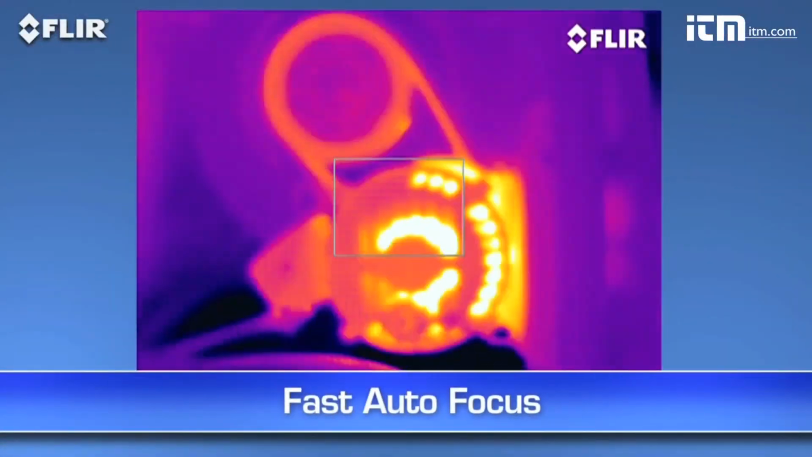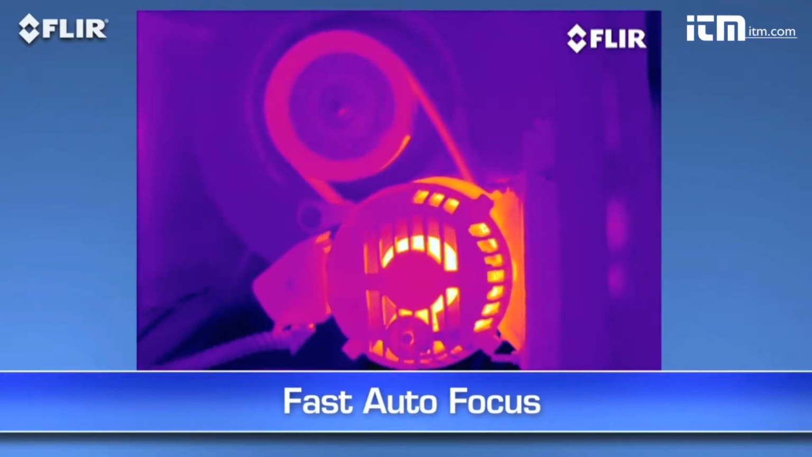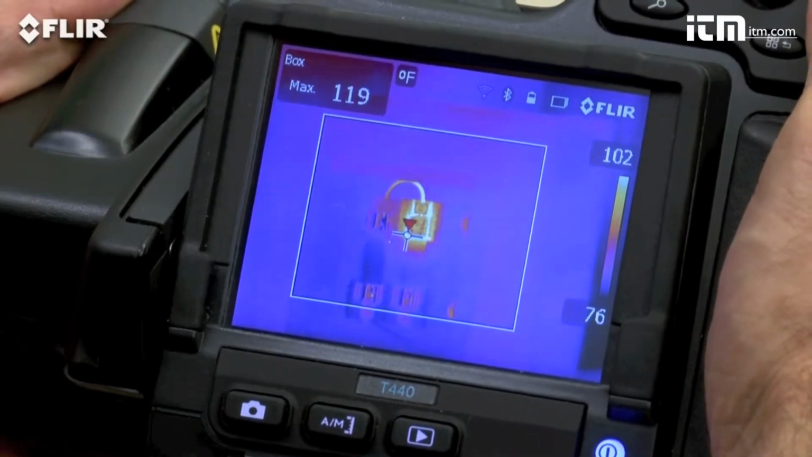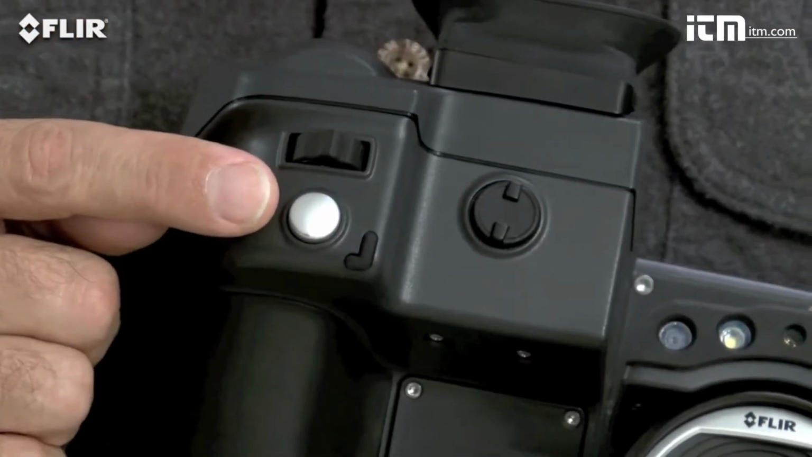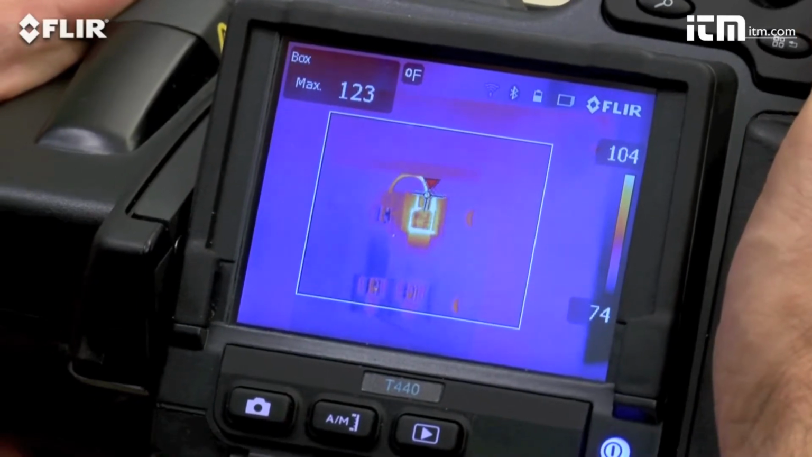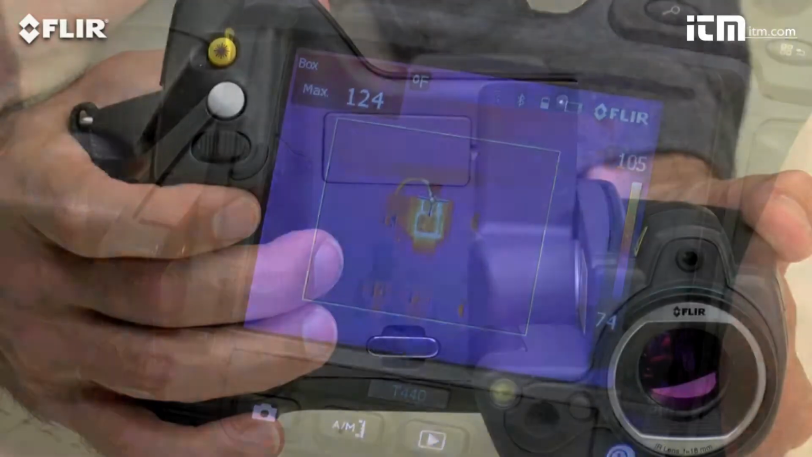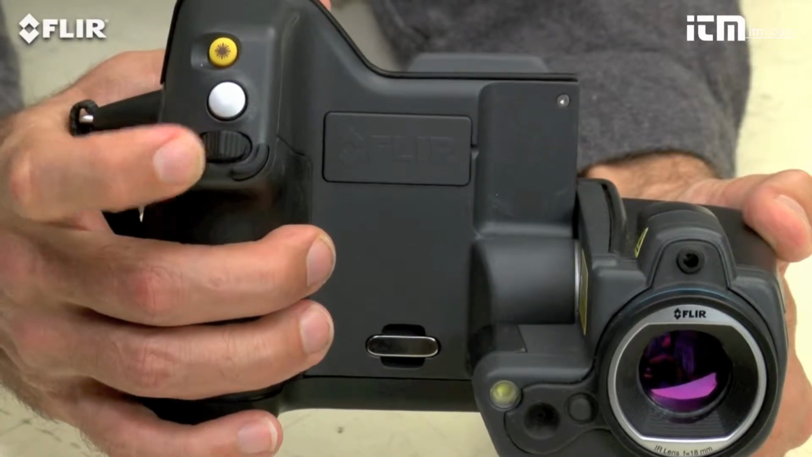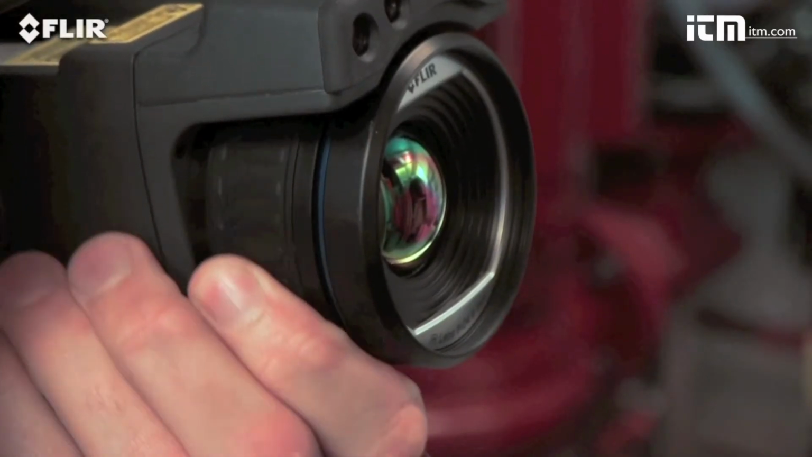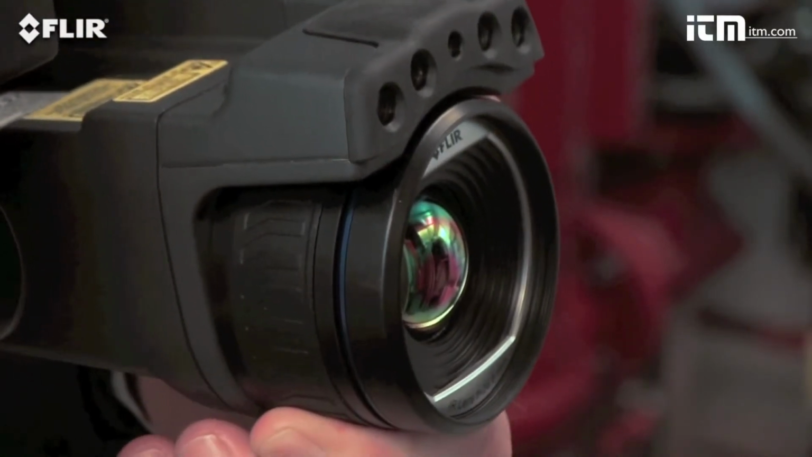Autofocus is another way T-series makes thermal inspections more efficient. As you know, focus makes a dramatic difference when it comes to accurate temperature measurement, and just a light touch of this button is the fast way to get there. See how quick it locks in the right temperature of the hotspot? But you can always take full control with the fine adjustment here on the T420 and 440, or the focus ring on the T620 and 640.